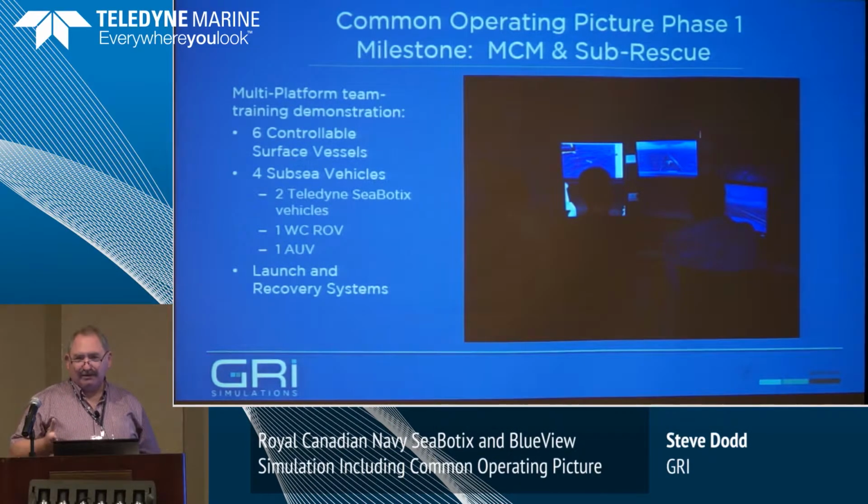This common operating picture features 6 controllable surface vessels, 2 Teledyne SeaBotix LBVs, a work-class ROV, a Schilling, and 1 AUV, an ISE, and 2 launch and recovery systems. So it's extremely complex in terms of simulation, and it was all operated on 1 laptop.